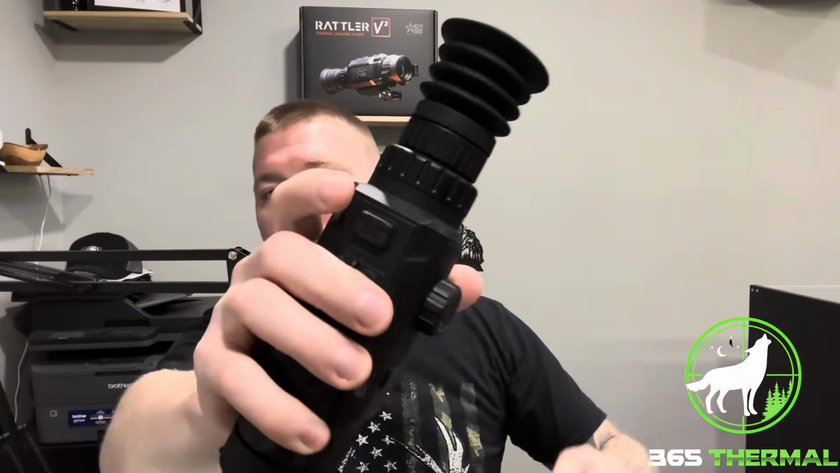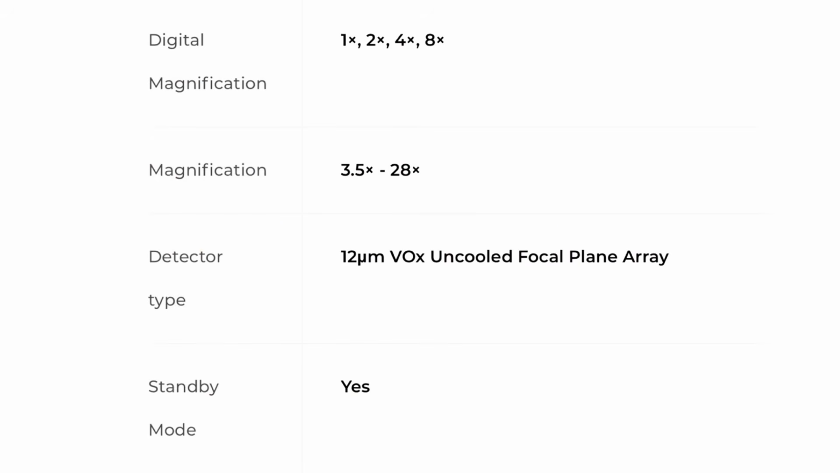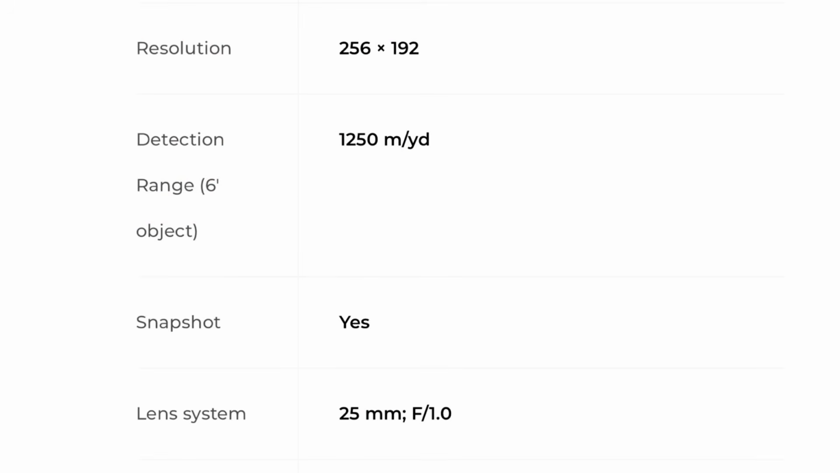That's all functioned off of this button right here. However, that goes from a 3.5x base mag on up to a 28x. So that's 3.5 times 8, in case you're wondering there. Detector. So this is going to be your sensor. We've got a 12 micron VOx uncooled focal plane array sensor, and that is a 256 by 192 resolution. Again, it does have the 50 hertz refresh rate.